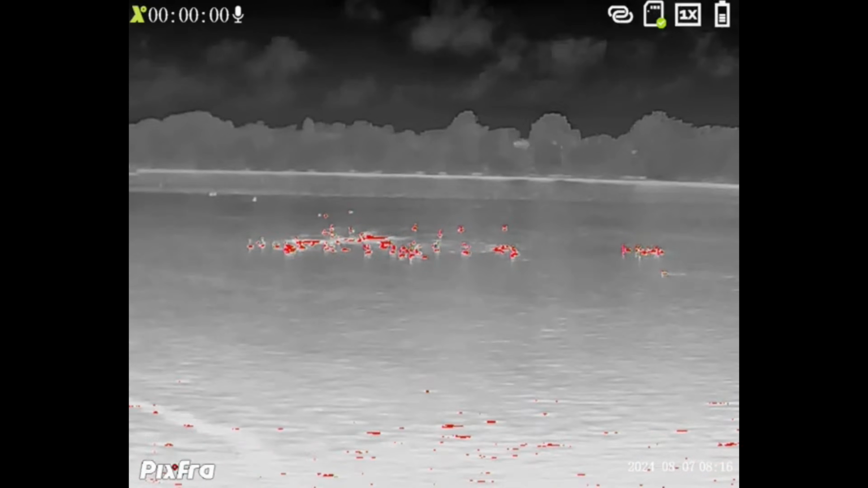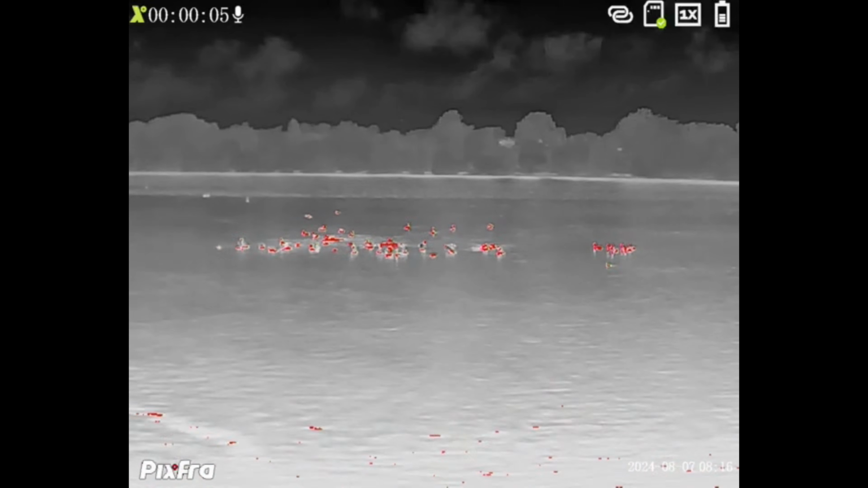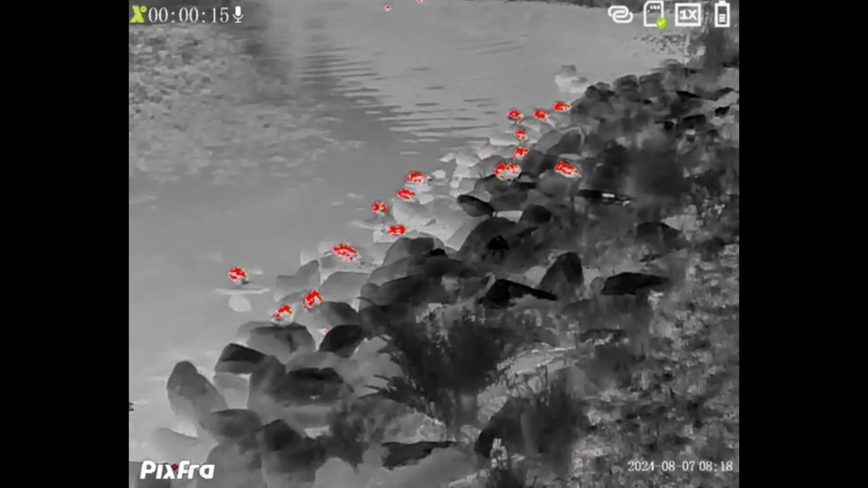And just some Canada geese out on the water. It definitely works better when the weather is cooler. So this is quite early in the morning. As the day warms up, it gets worse.